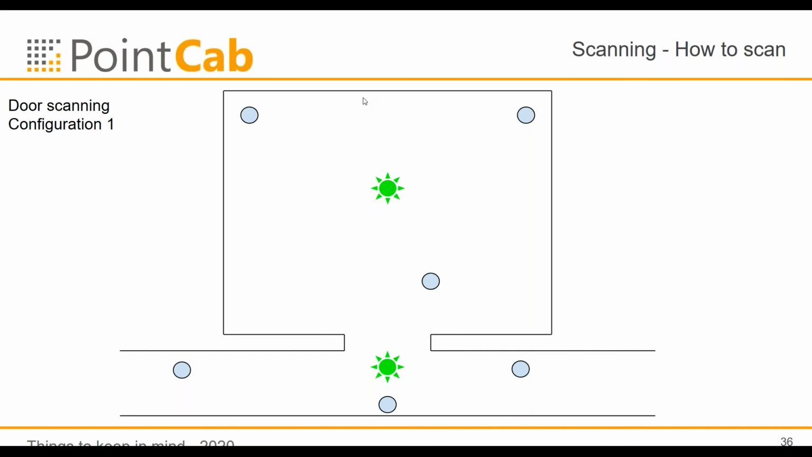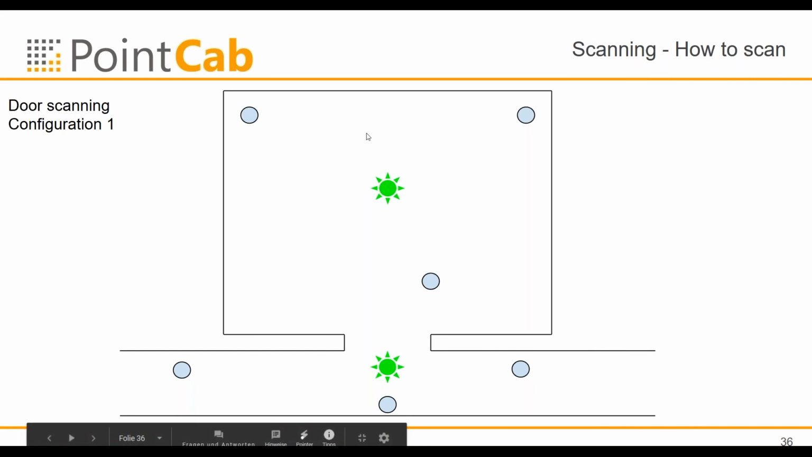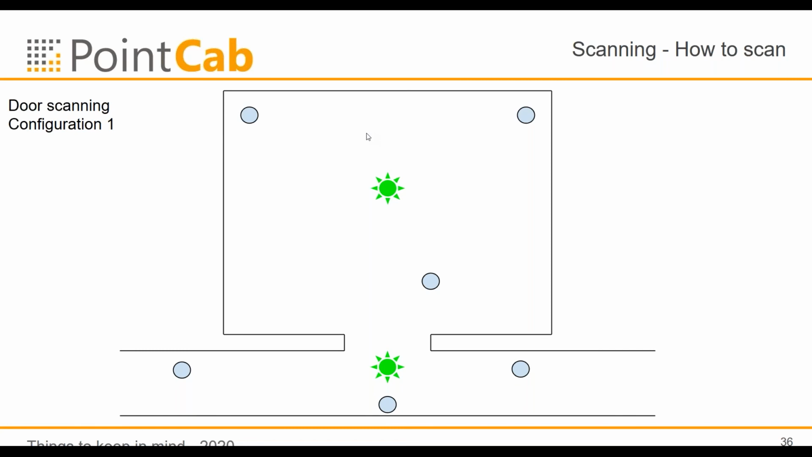Of course, this goes into the alignment, your set point with a certain accuracy, but still you should see at least 3 features. 4, as we have it here, is a lot better, because then you can in addition calculate the error propagation to different scans.